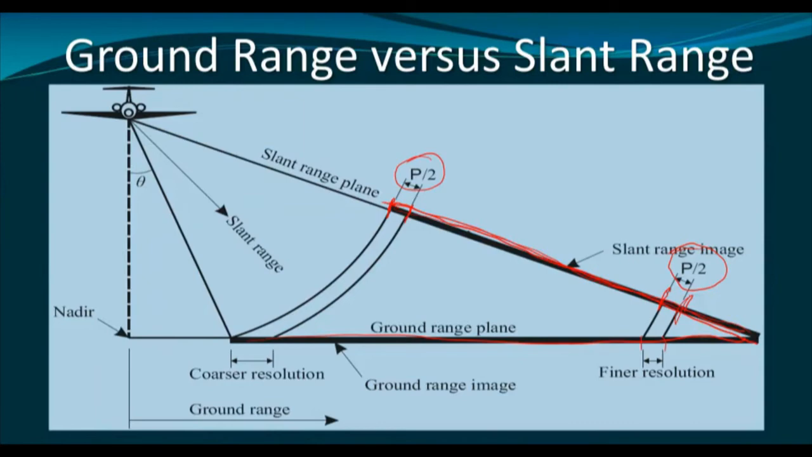Therefore, on the imagery at the near range we shall have coarser spatial resolution, and at the far range we shall have finer spatial resolution. And because of this problem, the images become distorted. Why? As you can see, this was the total ground that was necessary to be represented, but the image that we are getting is of this much length.